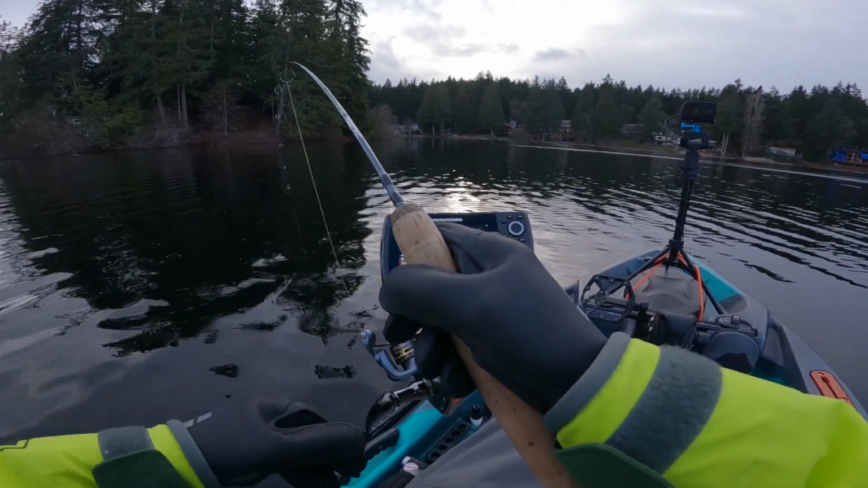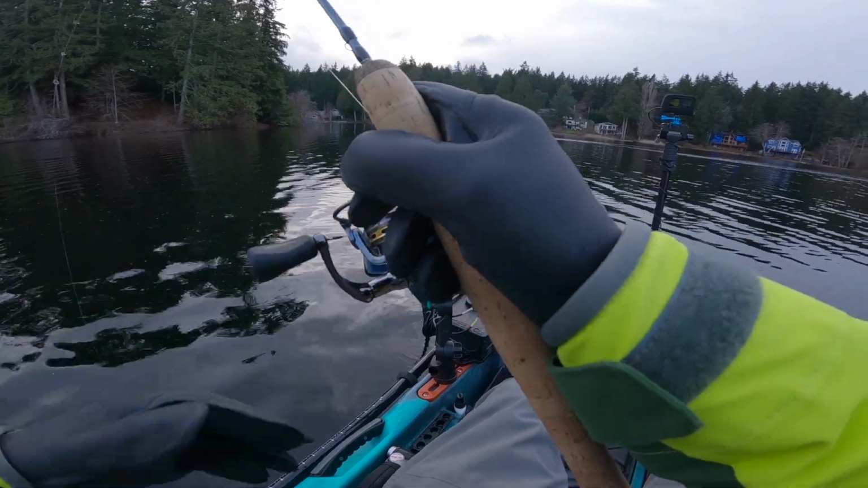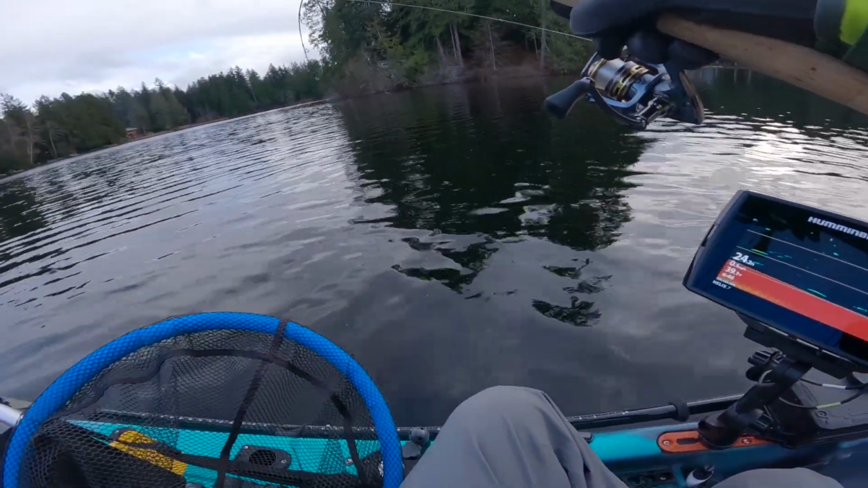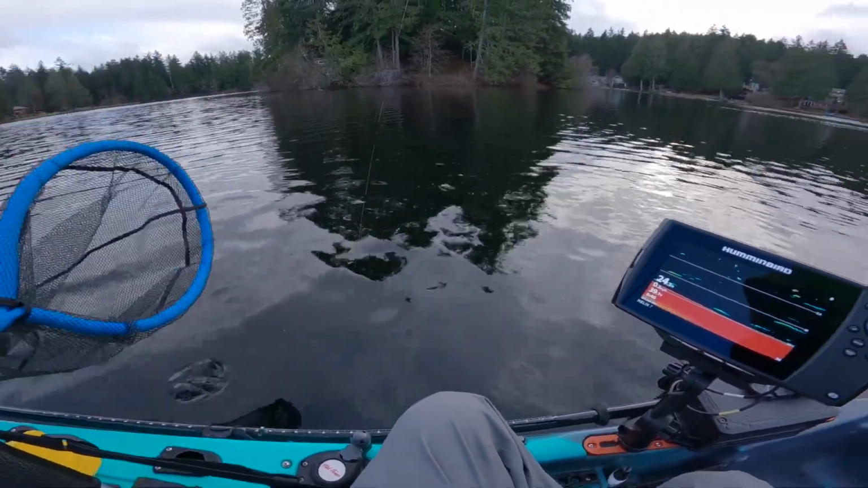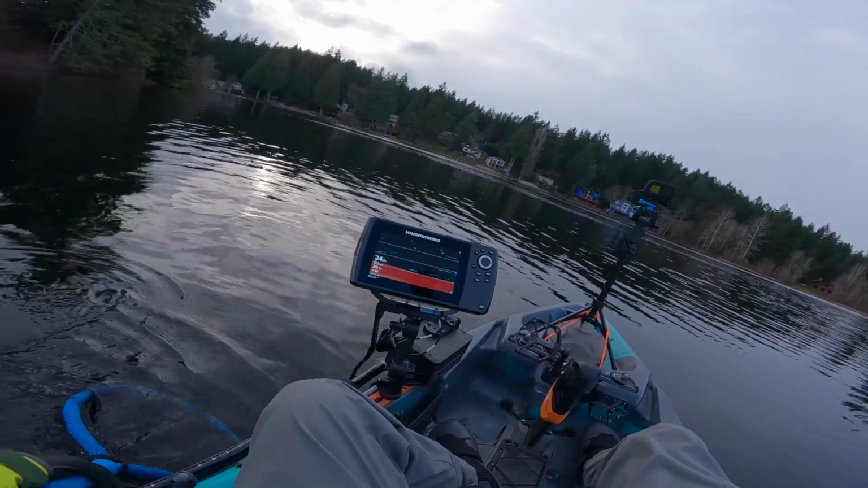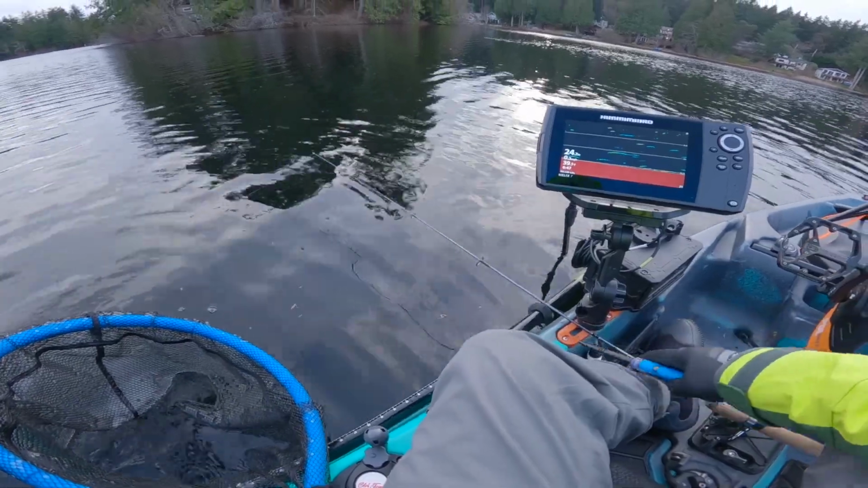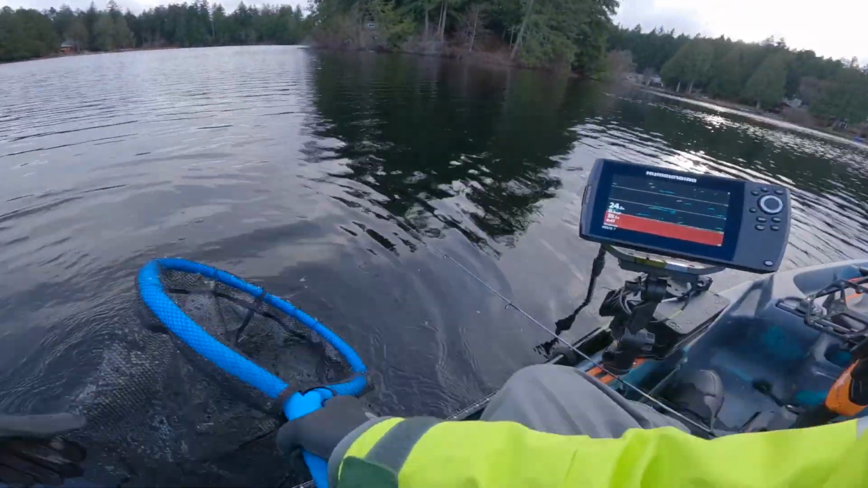Feels like a trout. Alright, another good sized trout. Off you go, bud.